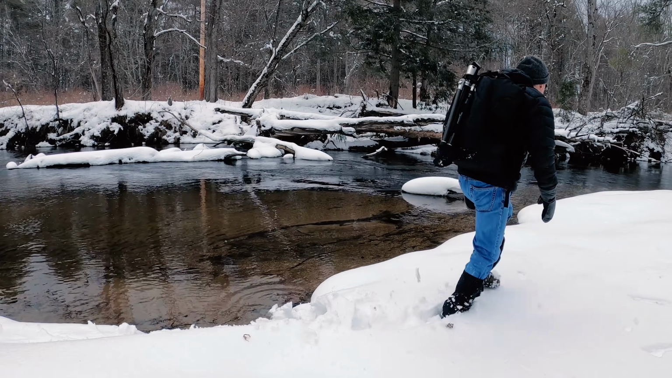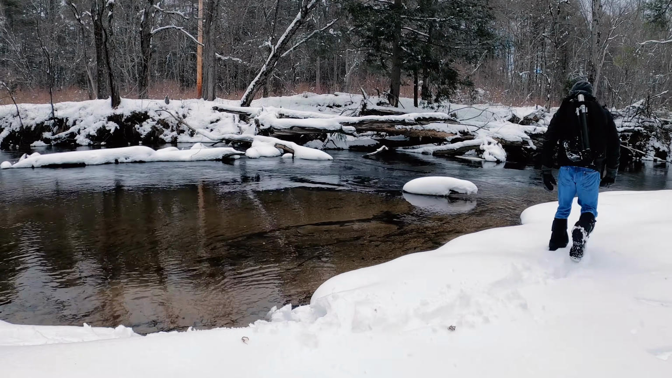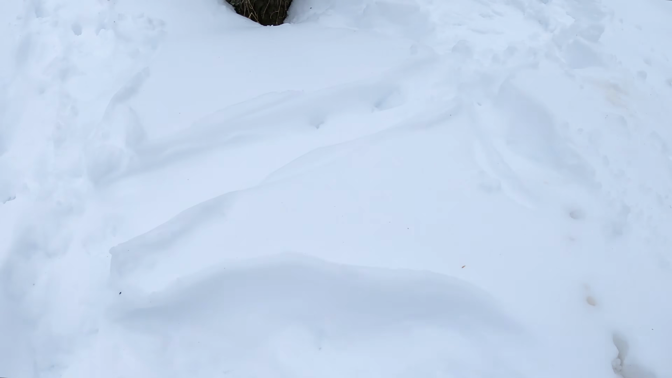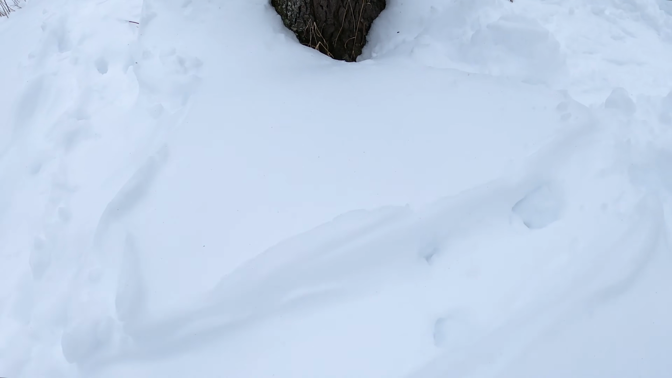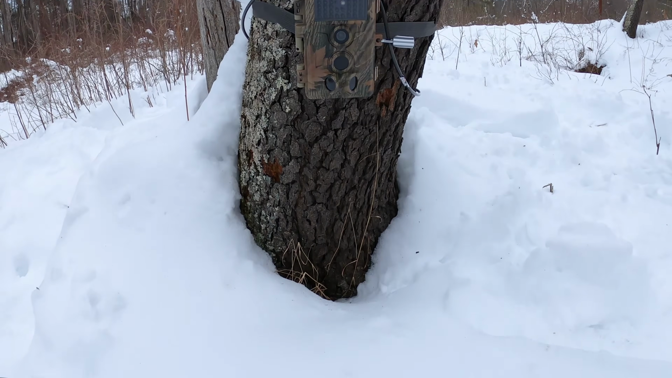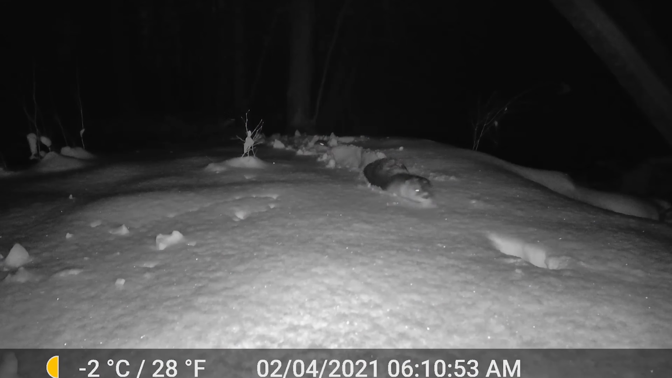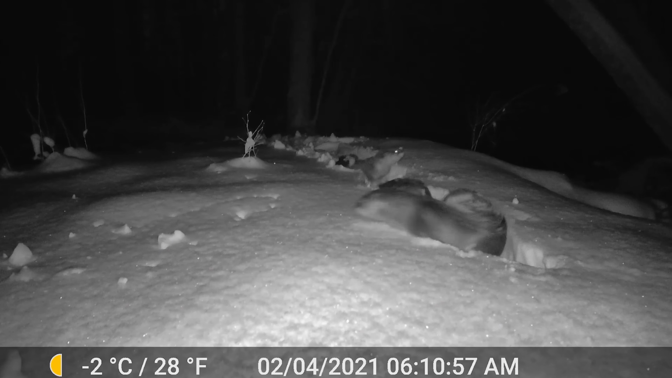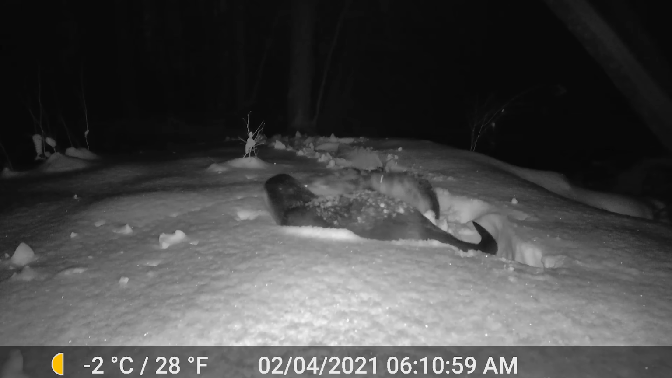Okay, so just a few days later, I checked up on the cameras, and while approaching the one where you just watched me do my intro, I had a welcome surprise. There were river otter slides crisscrossing all over the place, leading right up to the camera itself. And here is the resulting footage. Now check out these otters barreling their way through fresh powder.